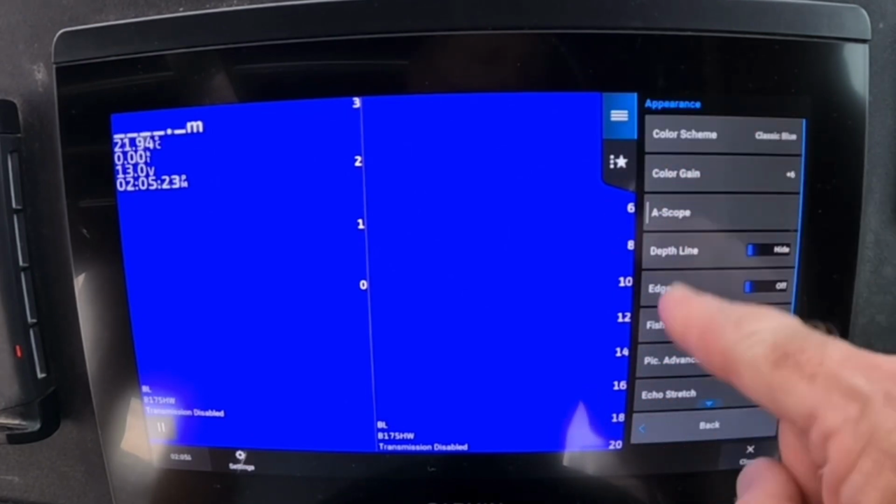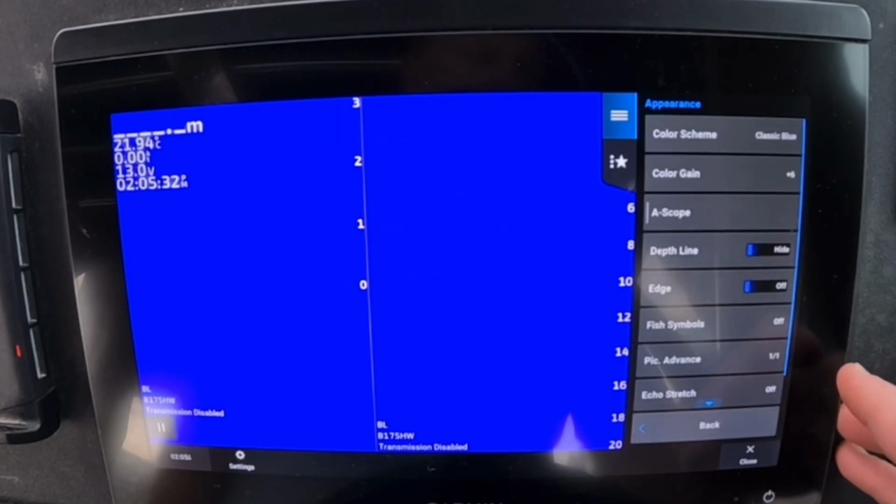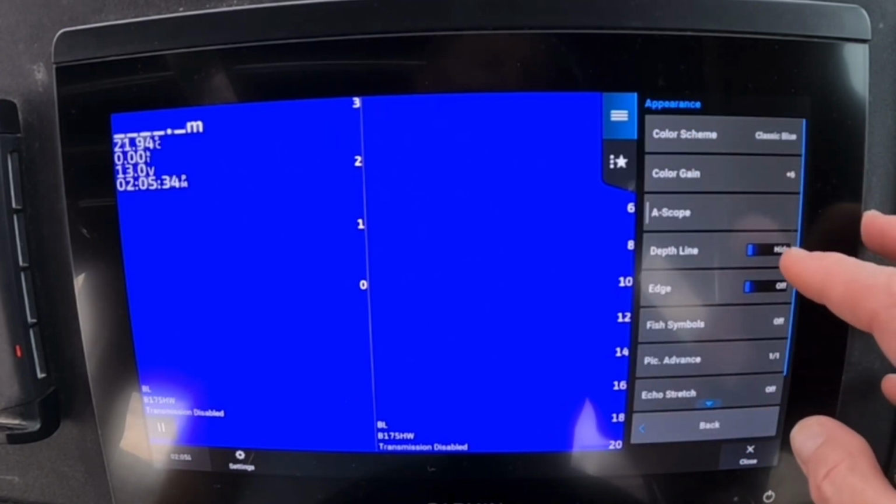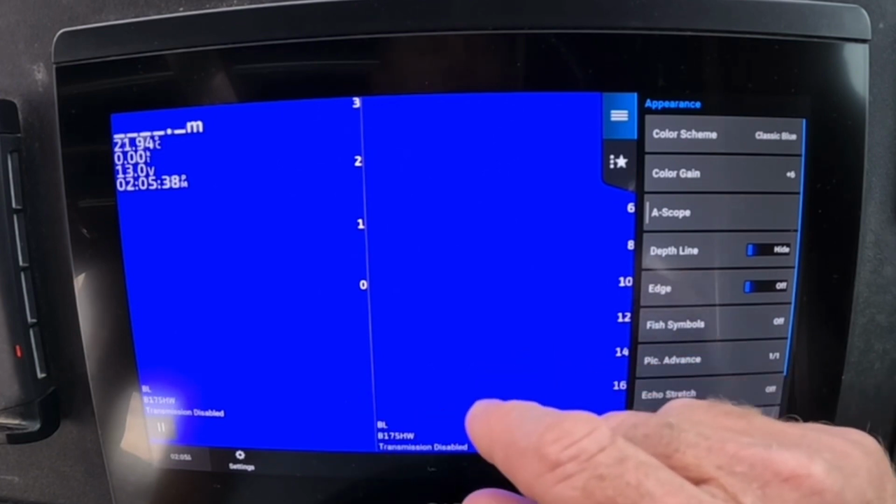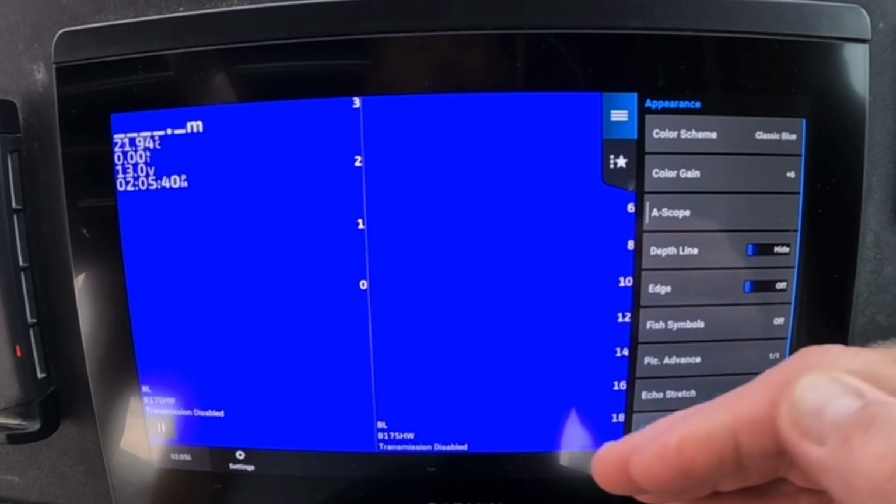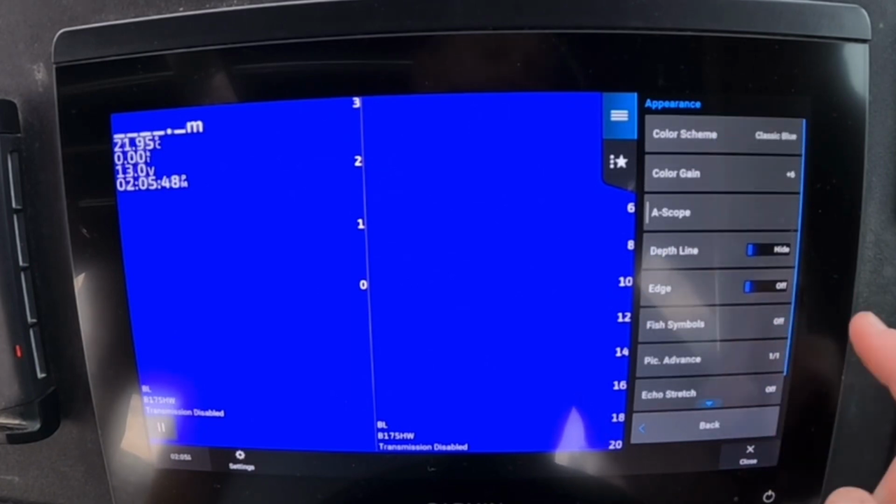Oscilloscope gives you your raw data down the side. I don't use it. Color gain, see, I'm running it at 6. I bumped the colors up a little bit. That once again gives me a much more solid red return. Depth line I'm not worried about. Edge, we'll put a white line here separating the bottom from the actual structure. It's good if you're really having trouble defining the bottom. I don't find it a major problem in this unit. Echo stretch, you can stretch out your returns, etc. I don't worry about any of that there.